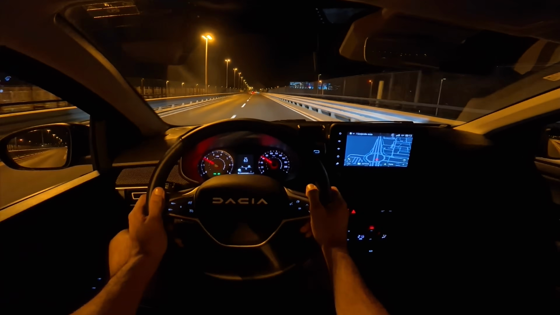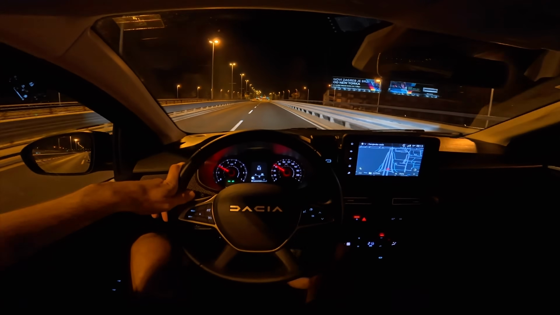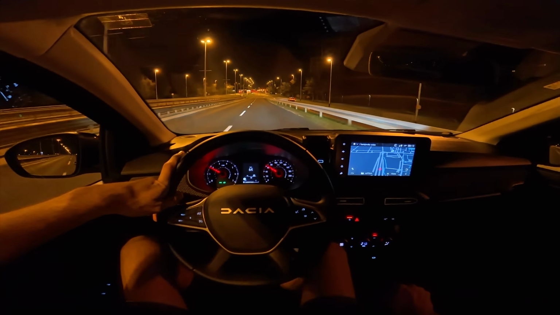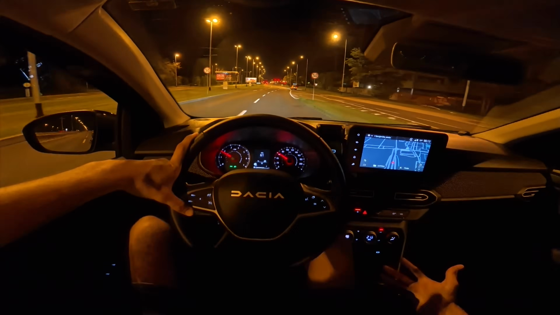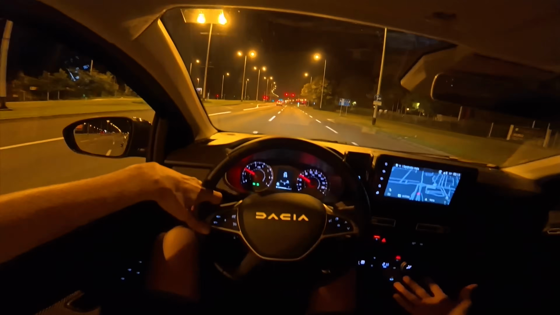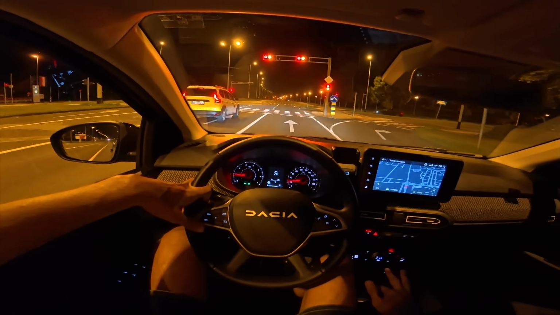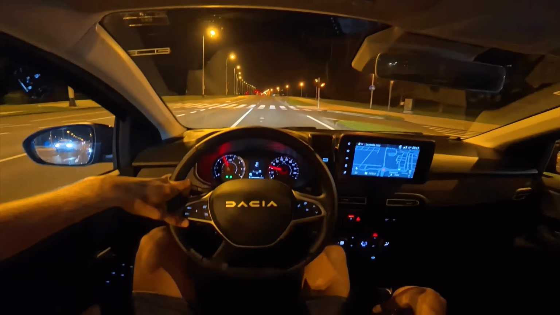And what else to say? I mean, I've mentioned this in the Stepway version. The 90 horsepower feels okay if you go for the LPG version, which, by the way, has a larger tank of gas now that allows even greater distance you can pass. But it has 100 horsepower, extra 10 horsepower. I'm not sure if you would actually notice that, but for city commuting, this is okay enough, I'd say. But I noticed on the highway, when I did a little consumption test,